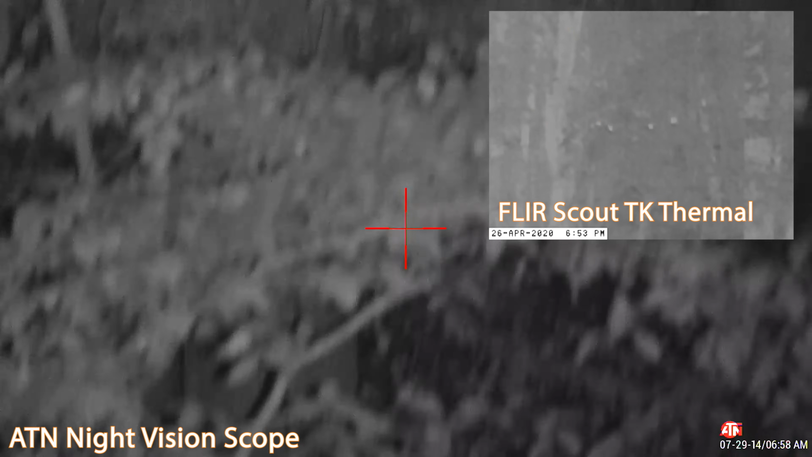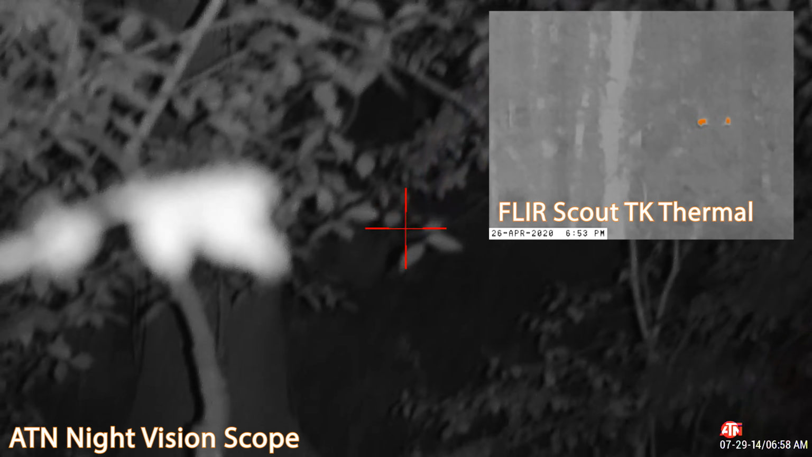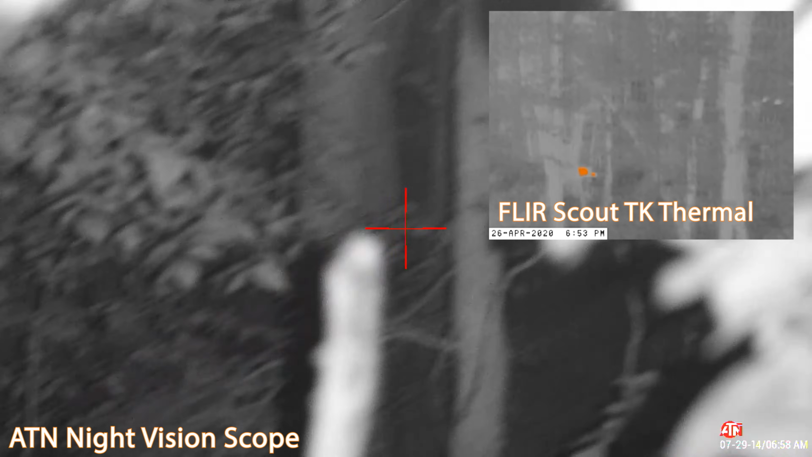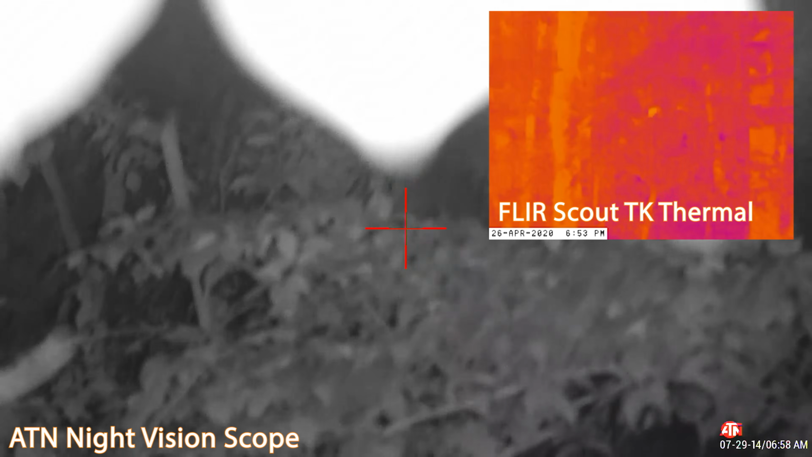In this instance, I did not want to be on the ground with those things because you don't want to startle them, and those things can charge you. So there's a bit of a safety issue here. So we waited them out in the tree stand. But here you can see a comparison between the night vision scope and the thermal, where the night vision infrared illuminator is just lighting up that brush and getting so much reflection off of it that I can't see the pigs through it.